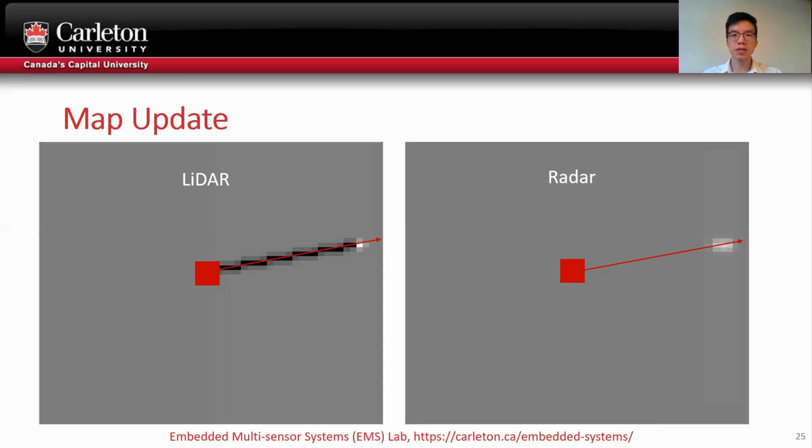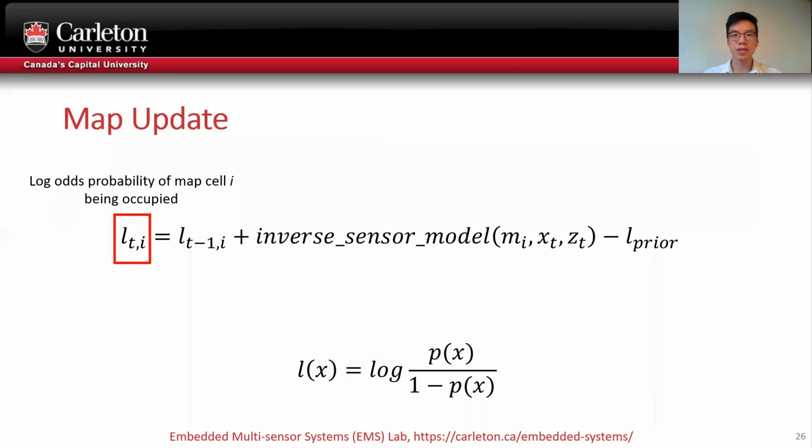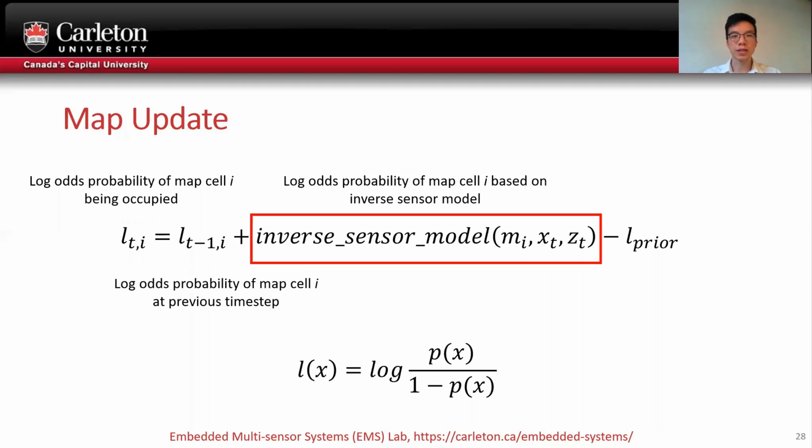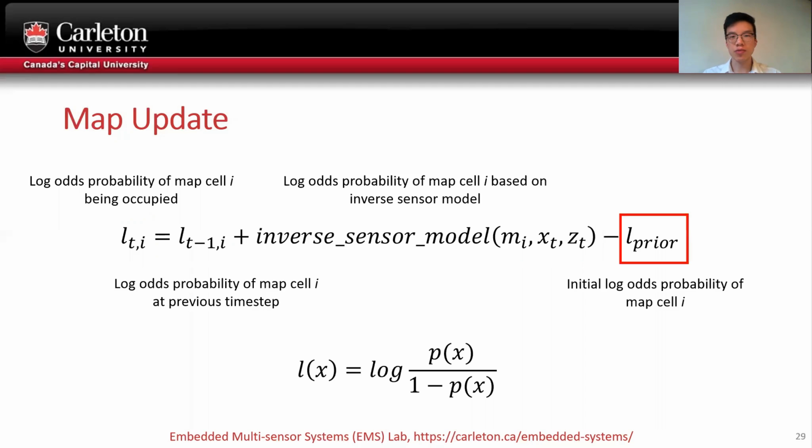The beams shown in the plots are added to the existing map using a binary Bayes filter, which incorporates new measurements into a cell in the map by summing the recursive or previous value of a map cell and the inverse sensor model value, and subtracting the prior or initial value. These values are converted from probabilities to log odds to enable the easy summation of these terms.